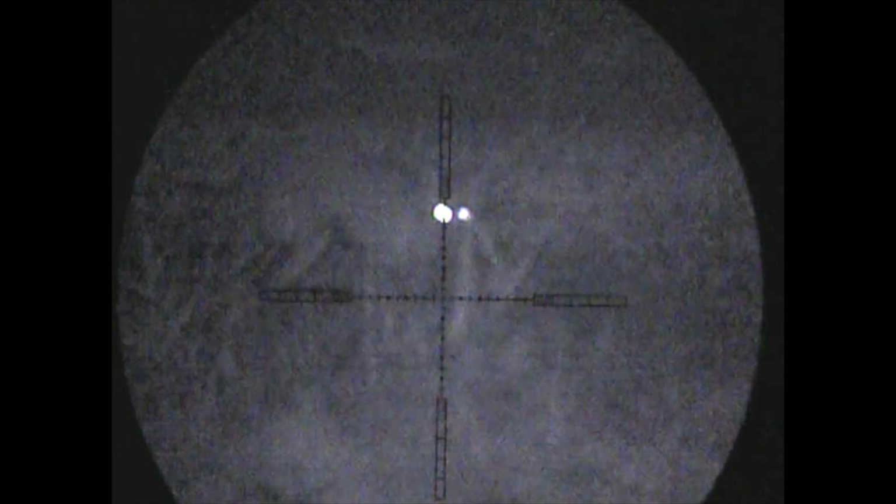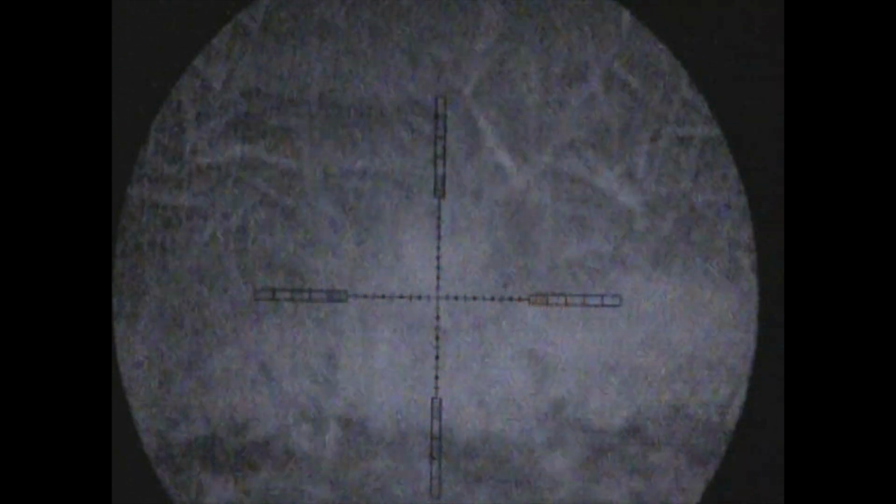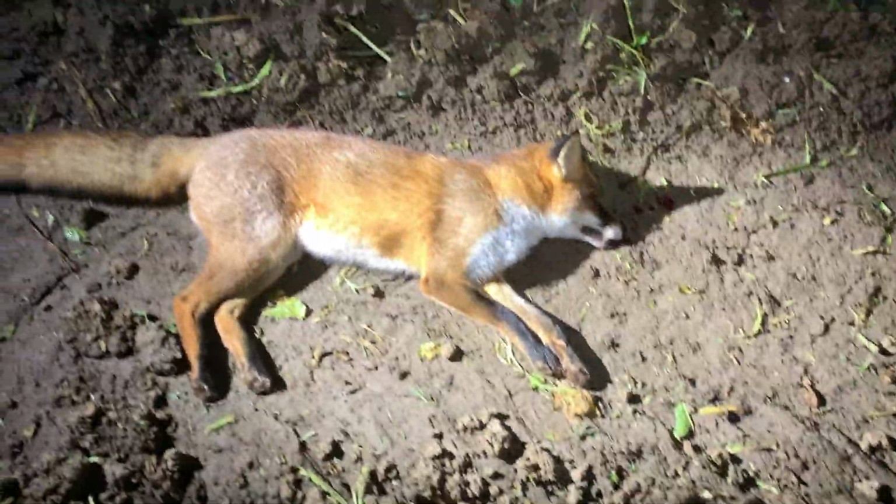Hey! There's some reeds coming up, you watch, he'll stop behind them. Oi! Okay, you want to stop? Hey? Oh yeah, he is a clonker, isn't he? You bugger. No, he knew the score. You bugger, he's huge, isn't he?